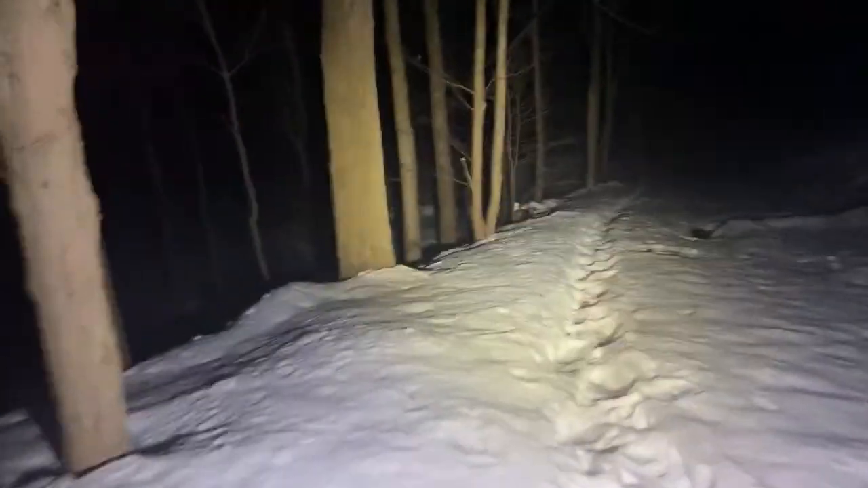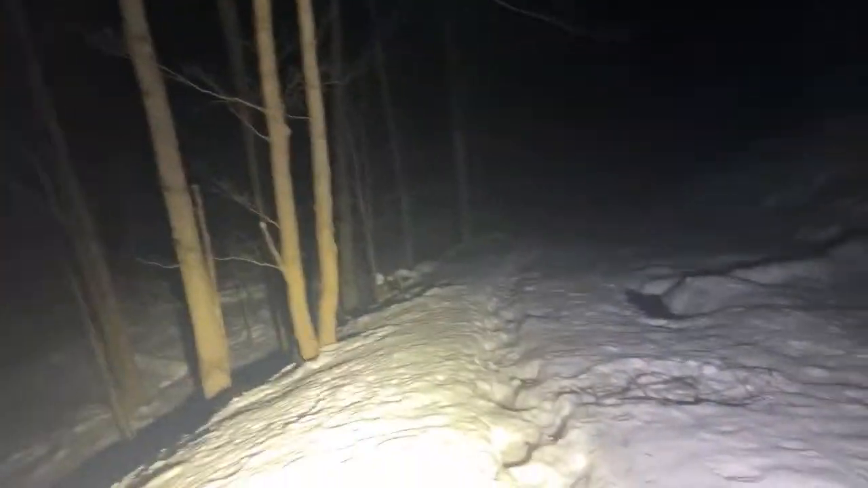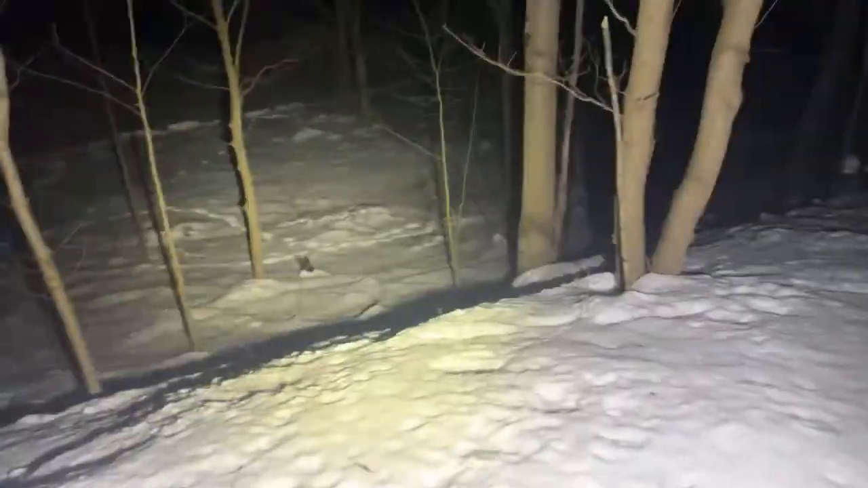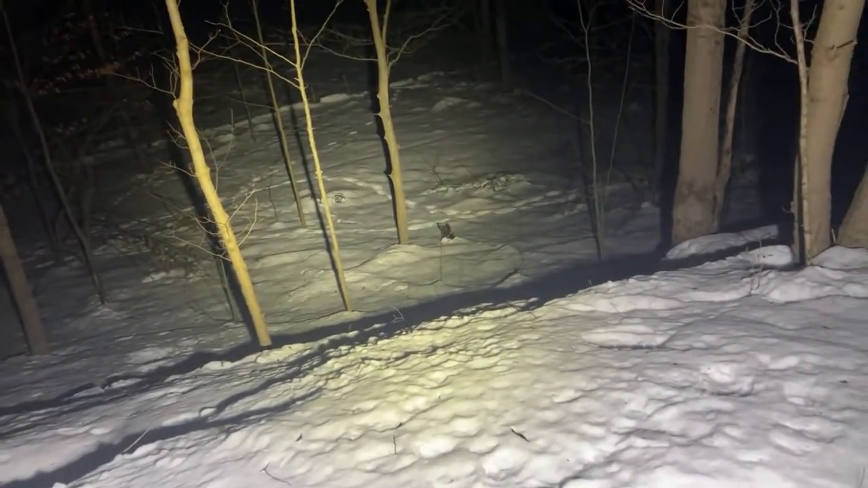Now, I know I'm moving along slow here. I'm trying to check right there. Those are deer footprints. I can see quite a few deer. The deer are following along the same path as whoever this crazy dude was. And I can see down there has been, you can see all those footprints down there. I'm not allowed to go down there, but you can see those are animal tracks going all over there.